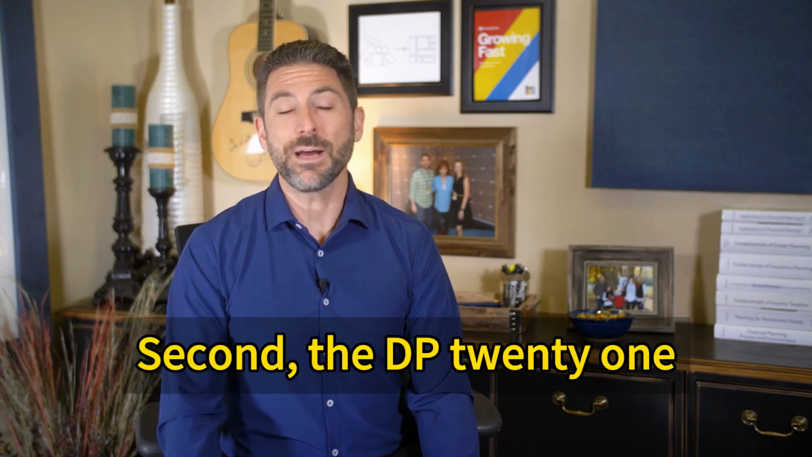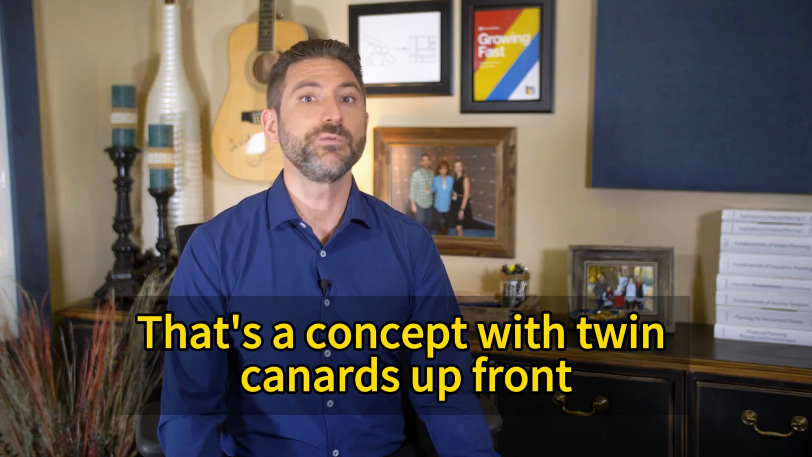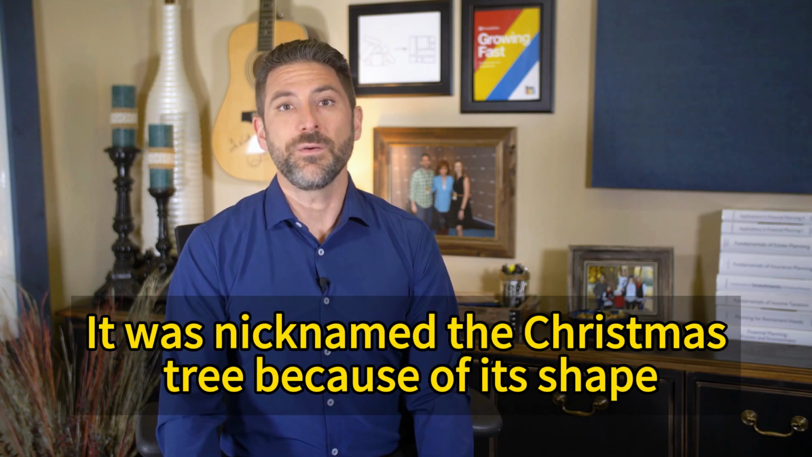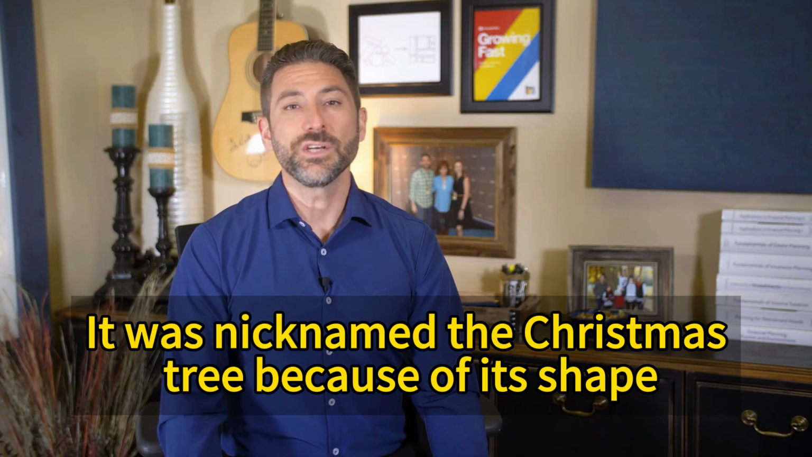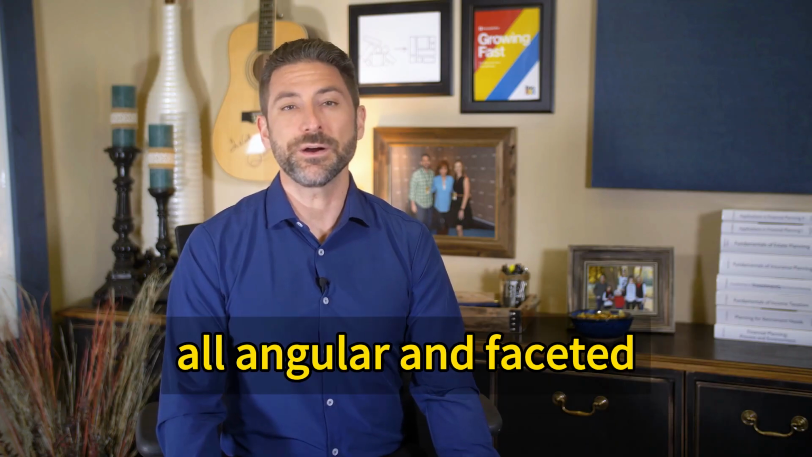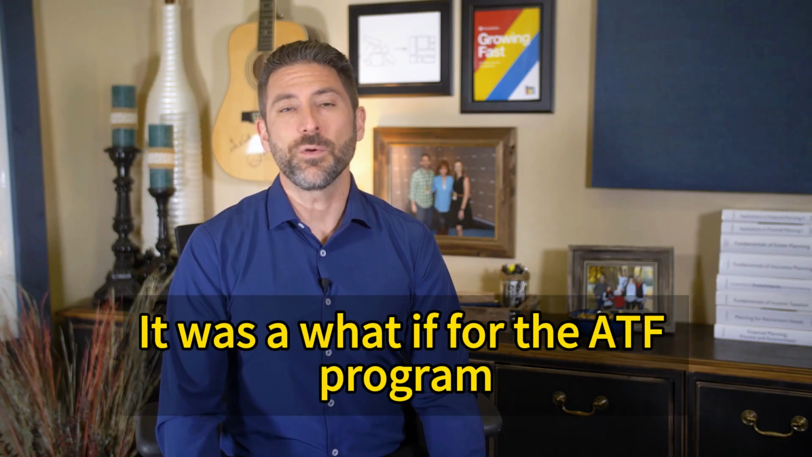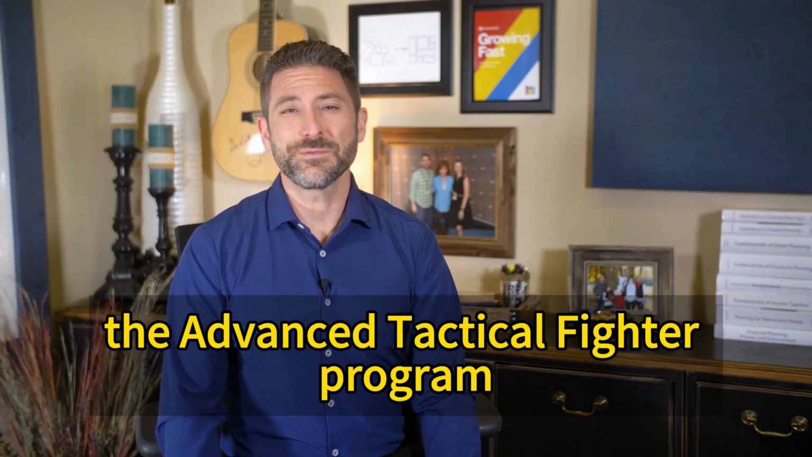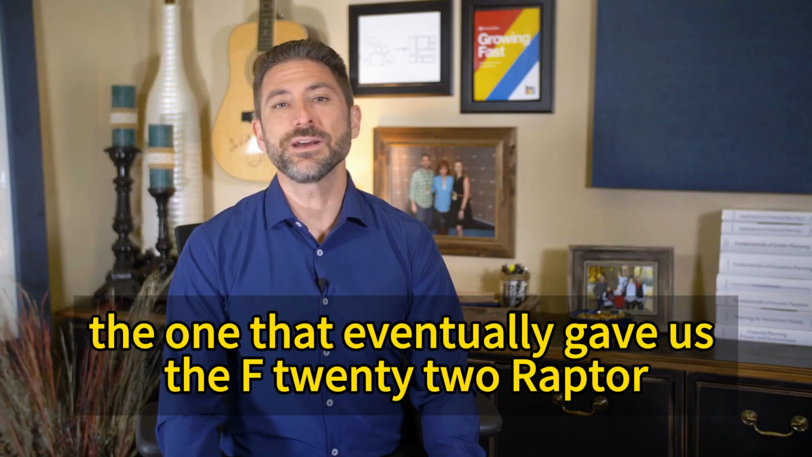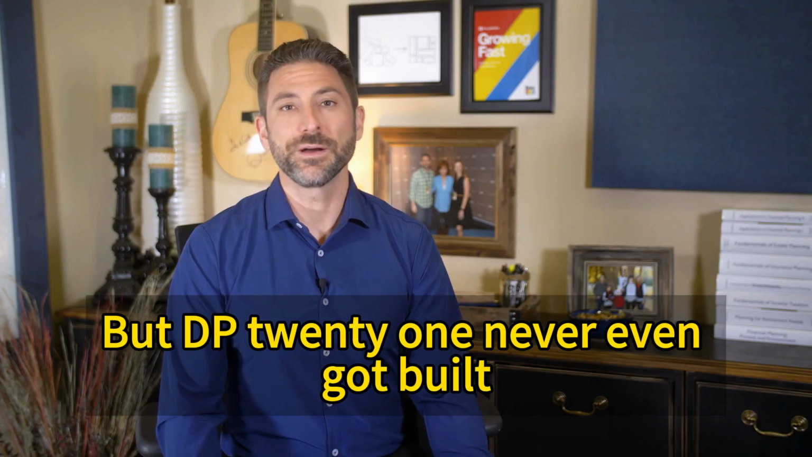Second, the DP-21, that's a concept with twin canards up front, designed way back in 1983 by a Northrop Grumman engineer. It was nicknamed the Christmas tree because of its shape. Seriously, it looked like something you'd decorate in December, all angular and faceted. It was a what-if for the ATF program, the Advanced Tactical Fighter program, the one that eventually gave us the F-22 Raptor. But DP-21 never even got built.